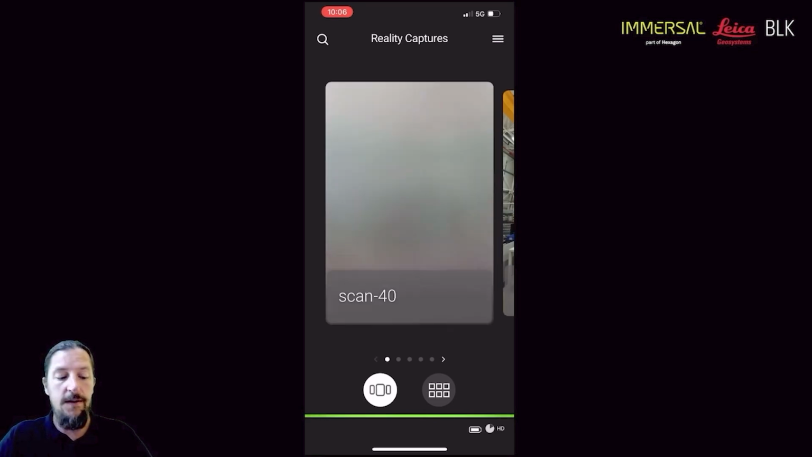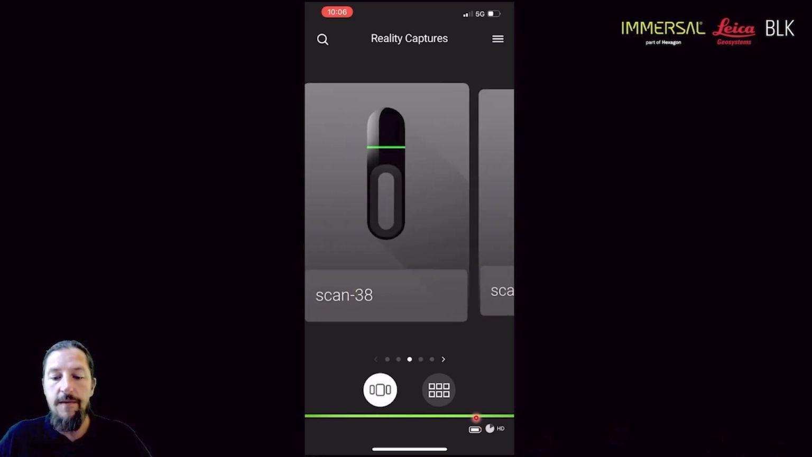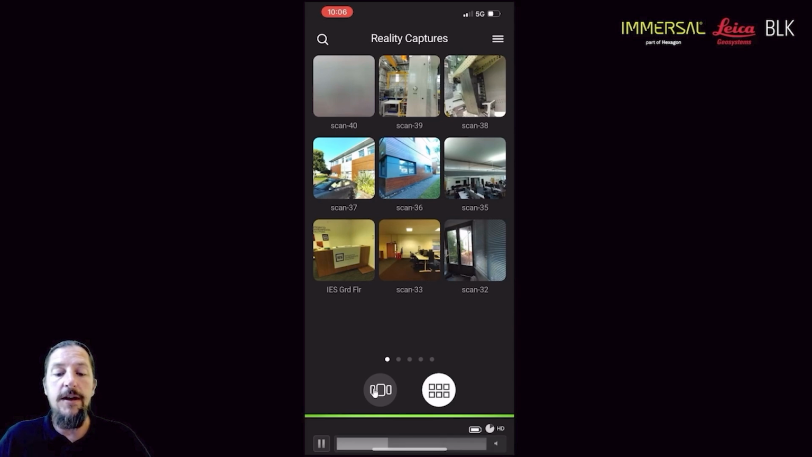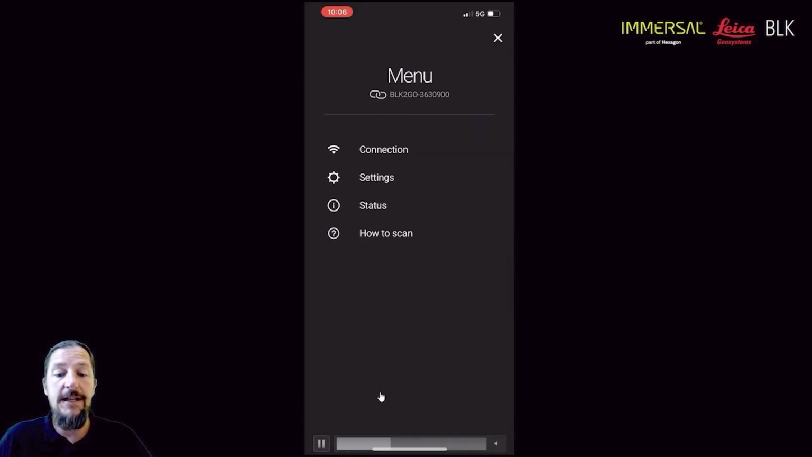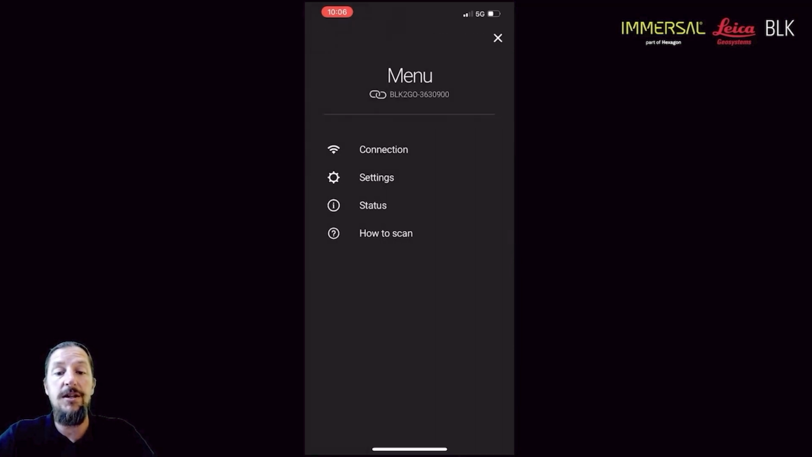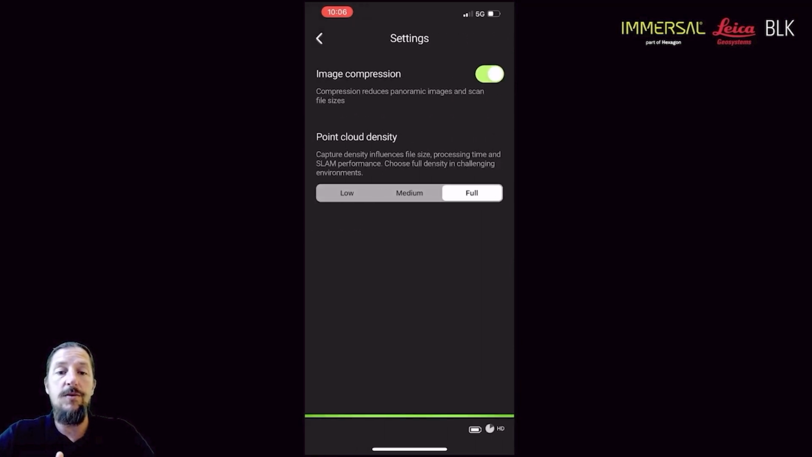You can see quite a few nice things. Over here, you can see the battery life and also how much storage is open or available on the unit. You can either do it by flicking through the scans or grid mode. Then also you can have certain elements that you can investigate further. So the type of connection, the settings, so image compression.